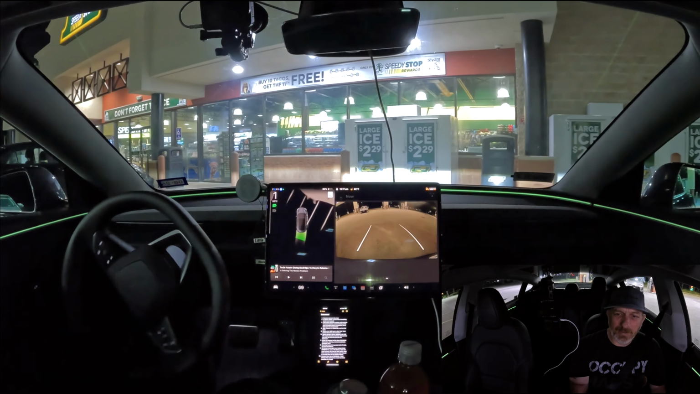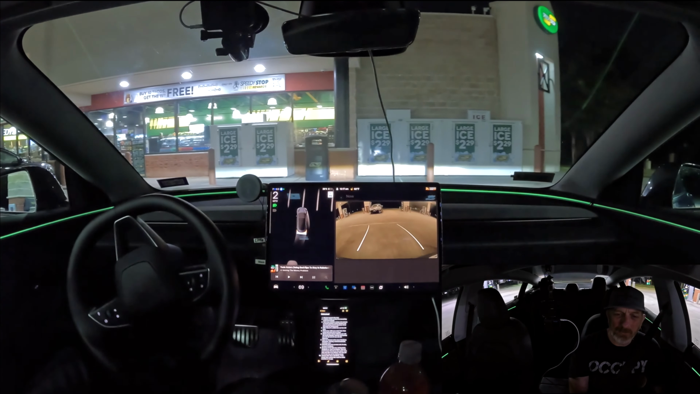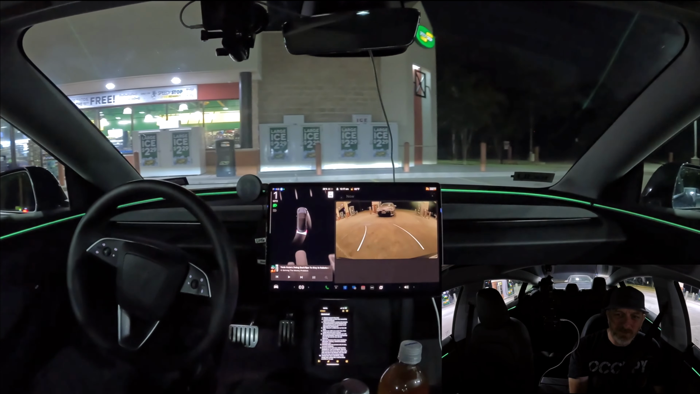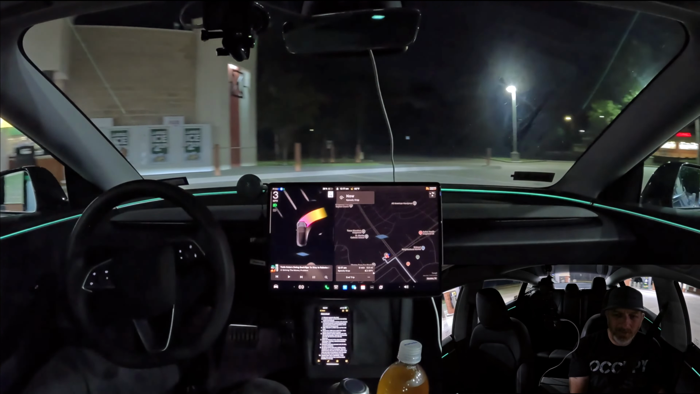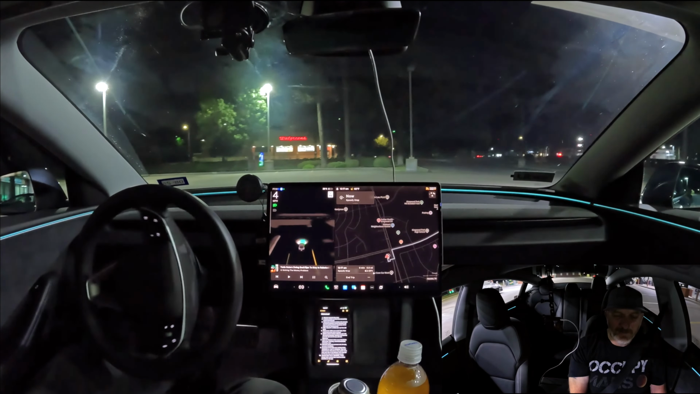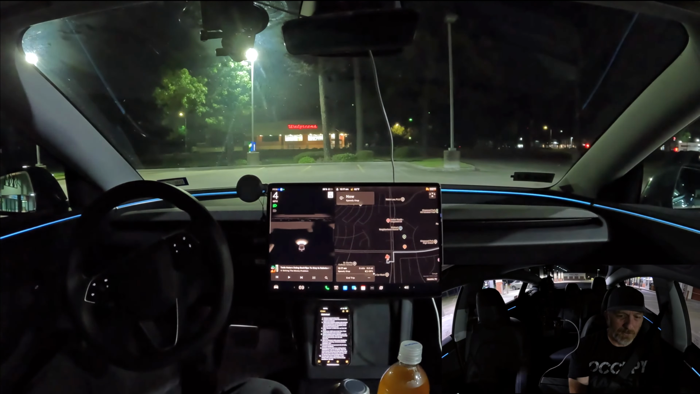Okay, it came in at an angle that wasn't too good for parking. Reverses. Okay, don't hit the car behind us. Now this is weird. Now it is going back out. I may have to take over here and help it park. Let's just see what it does.